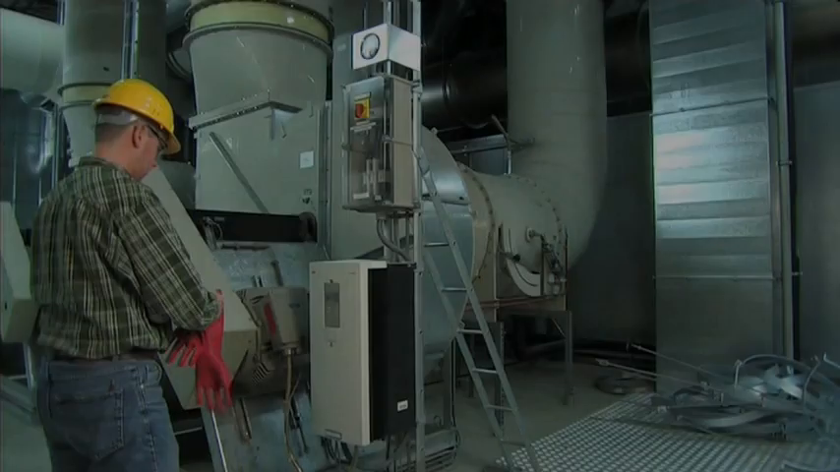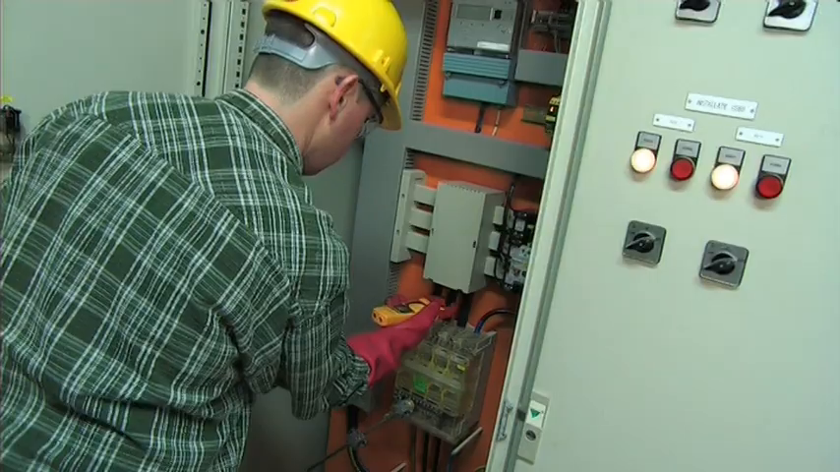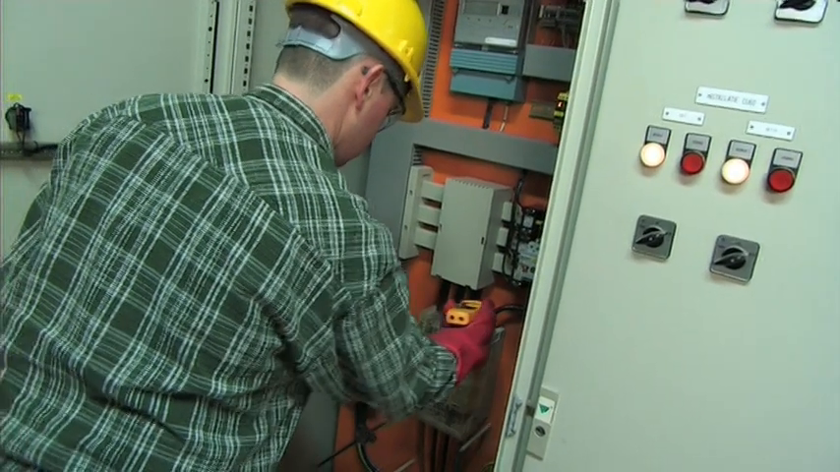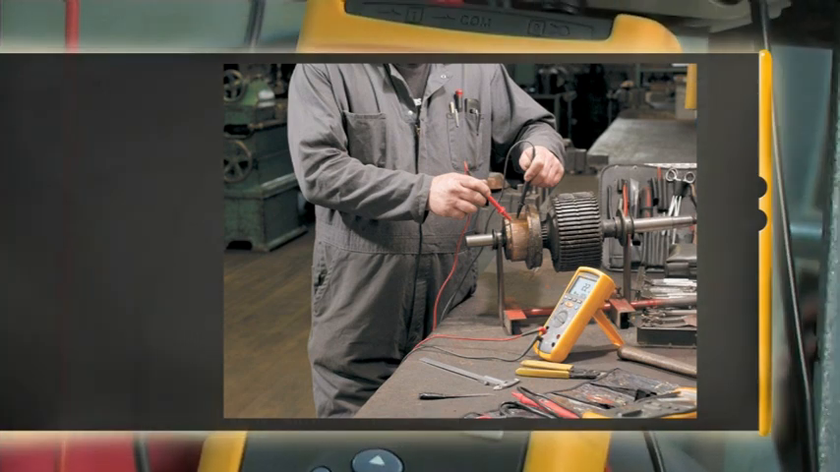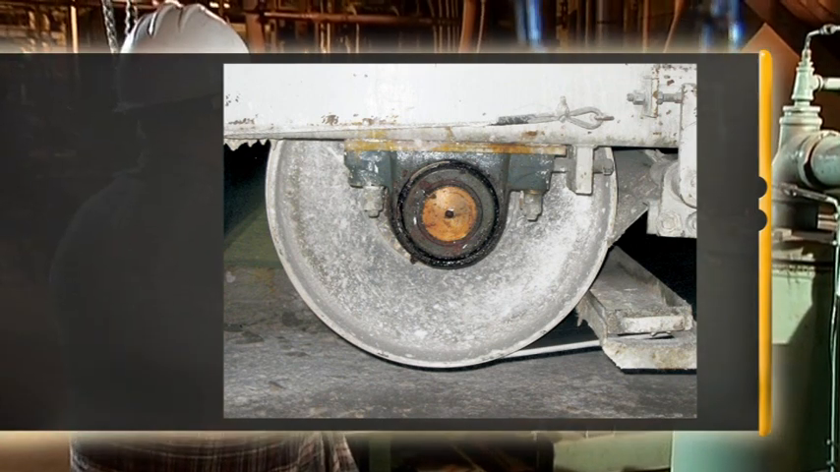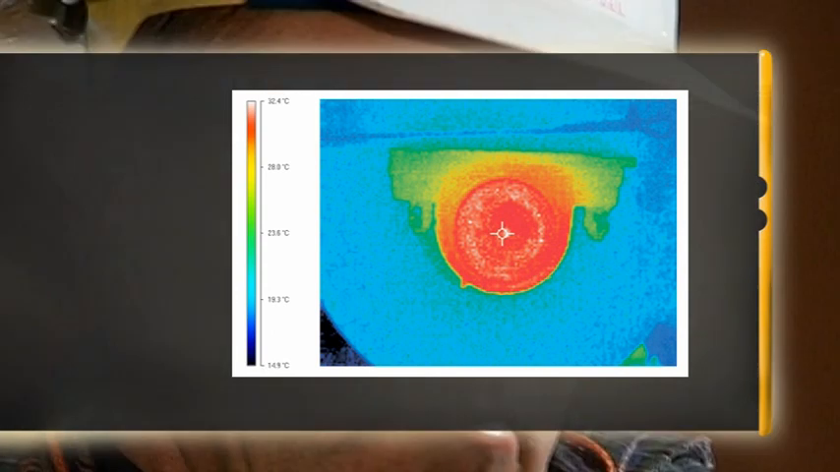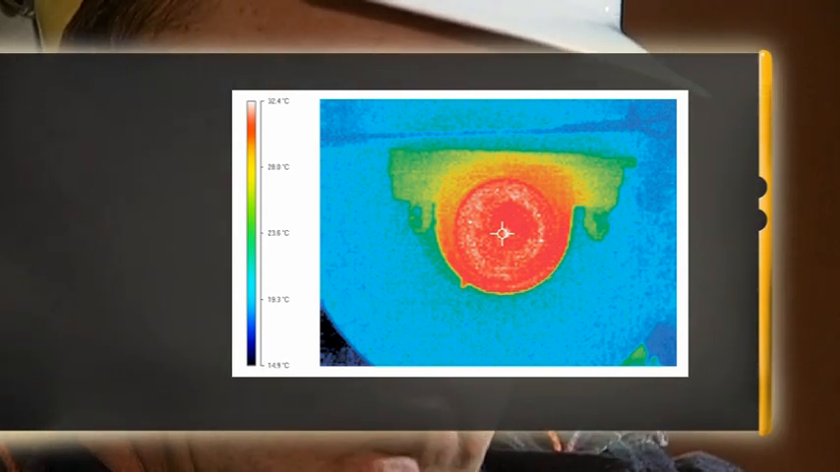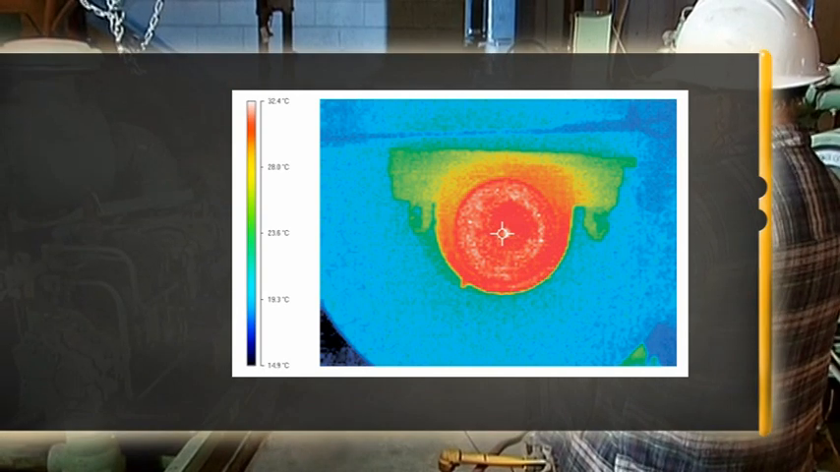For more complex problems, especially those related to the power, it's advisable to use additional measurement tools like a current clamp. The condition of the motor windings is easily checked with an insulation tester. Insulation failures should be repaired as soon as possible. An overheated bearing is easily seen using a thermal imager. Misalignment or bad lubrication might be the cause for this bearing overheating, meaning it is likely to fail if the problem is not rectified.